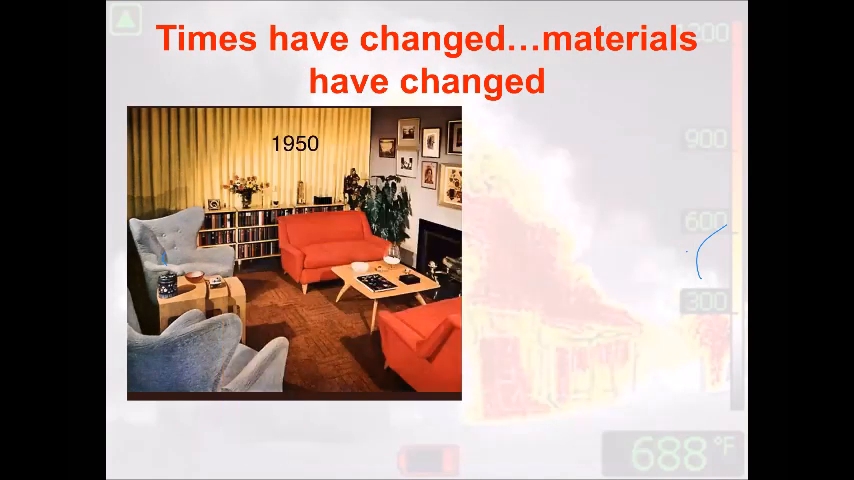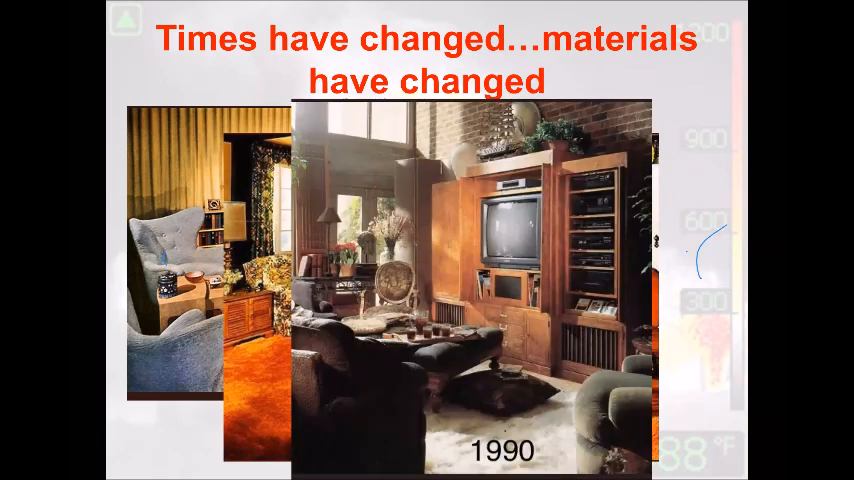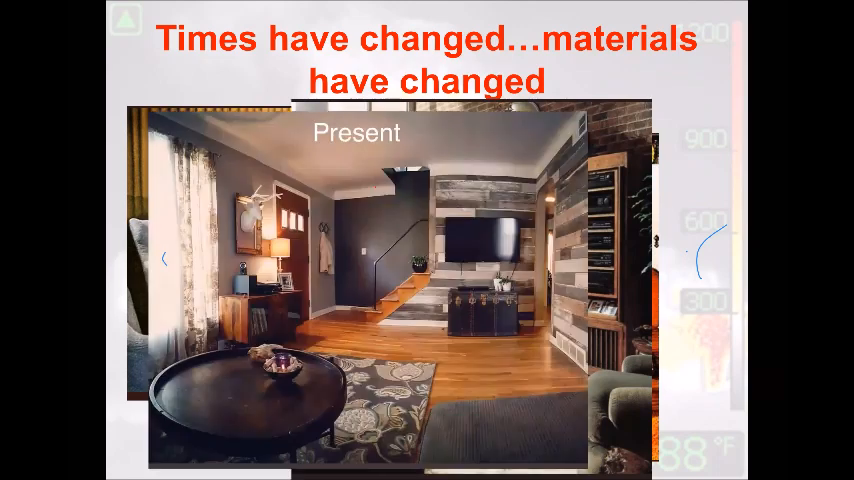Remember, our materials have changed. Our times have changed. In the 50s, we were using cotton, natural products, and every room was a compartment. 70s, we changed a little bit. Of course, we had shaggy carpet. 90s is when things really started to change. Plastics, the open floor concept. And then now, this is where we're at today. We have pallet walls as decor. Right here is the most natural chimney you'll ever have in a house. Where's everything going? It's going to the top. So be mindful of that.